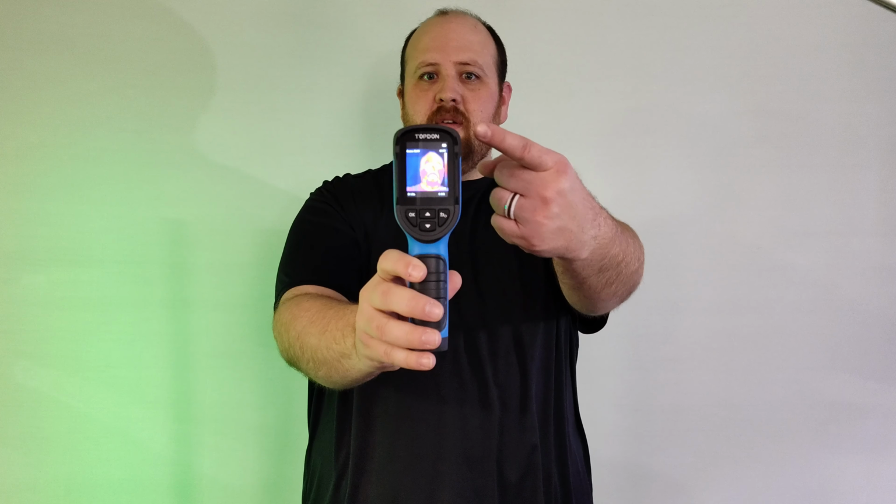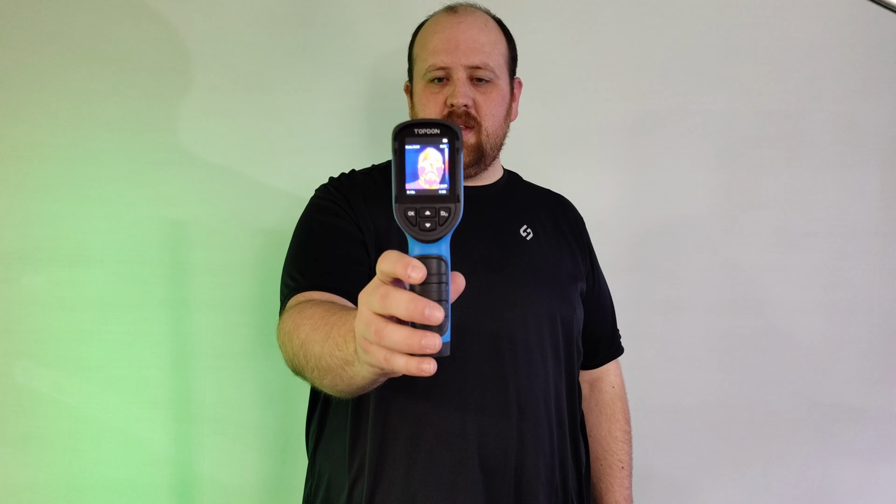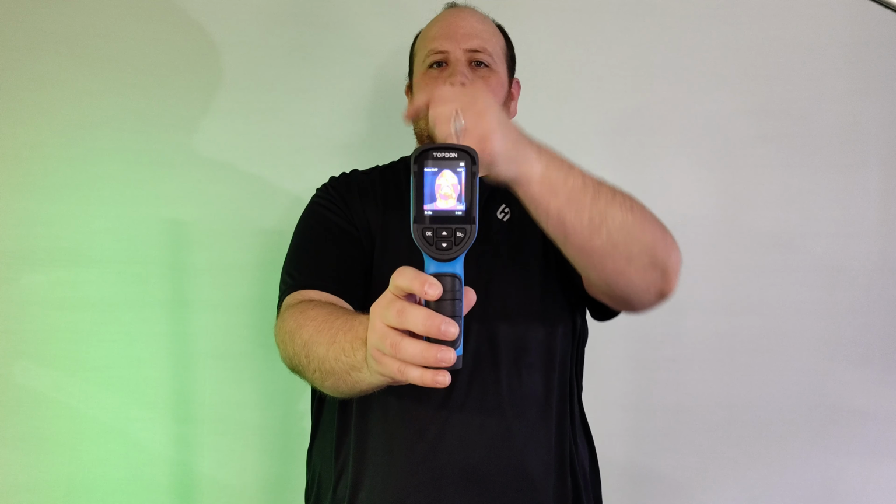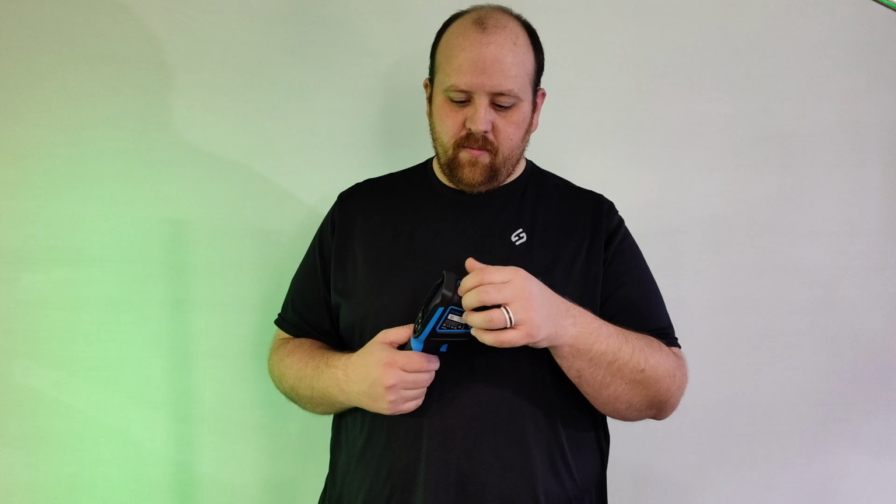It has a grid on the side of the screen that shows you the amount of difference between the max and the minimum temperature that's on the screen. And then in the center of the screen, it takes a reading and puts it up on the other side of the screen here. Let's show you a few features.